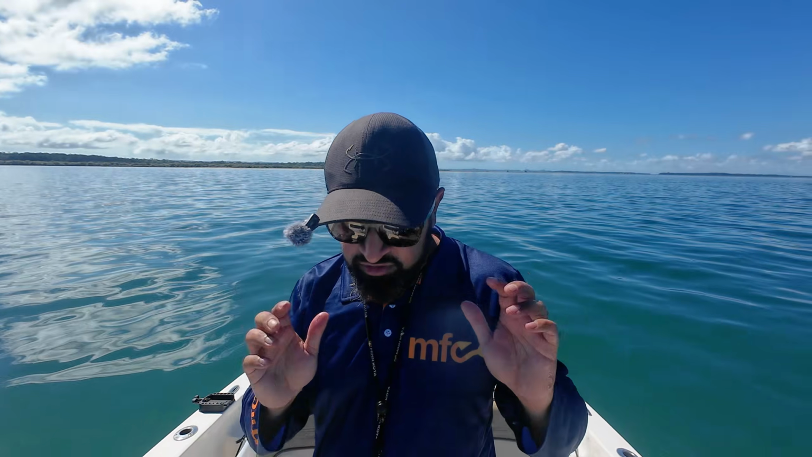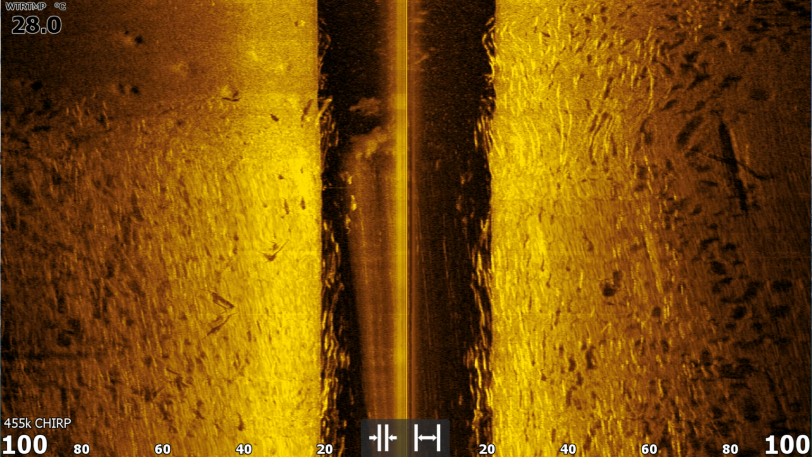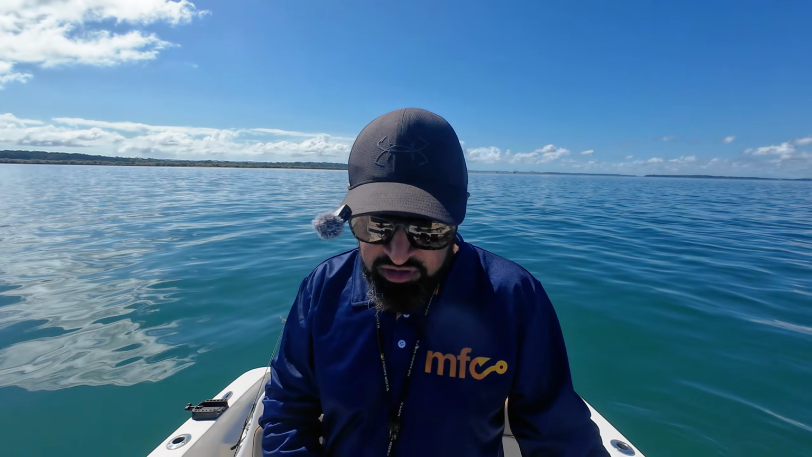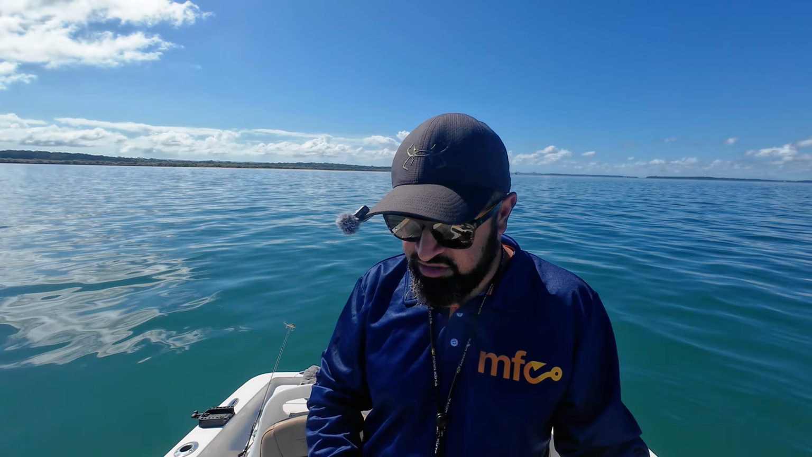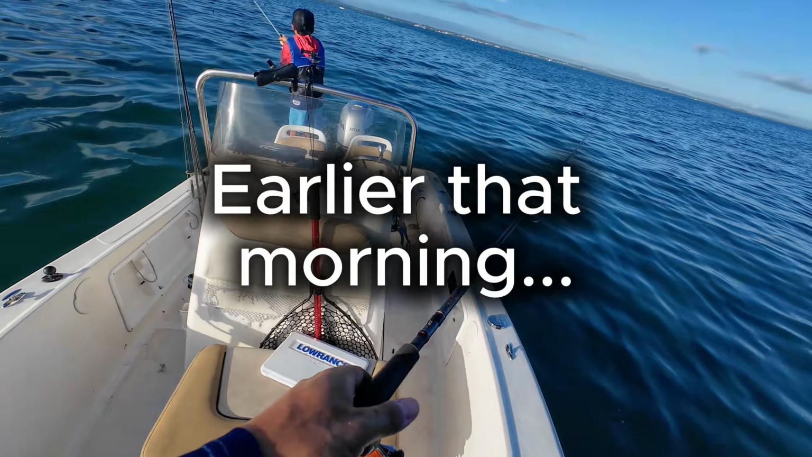So unfortunately we found some really, well fortunately we found some really good fish, but unfortunately the sharks also found them and we haven't really had any luck. Caught a couple early and then the sharks came through and it made things very difficult to actually get one to the boat.